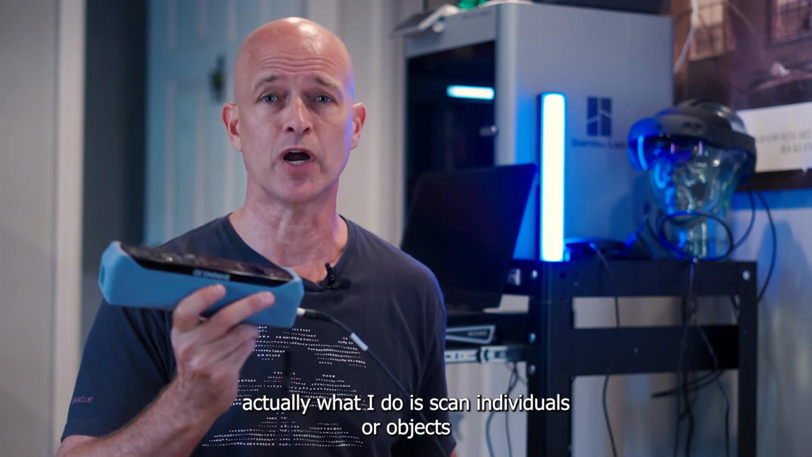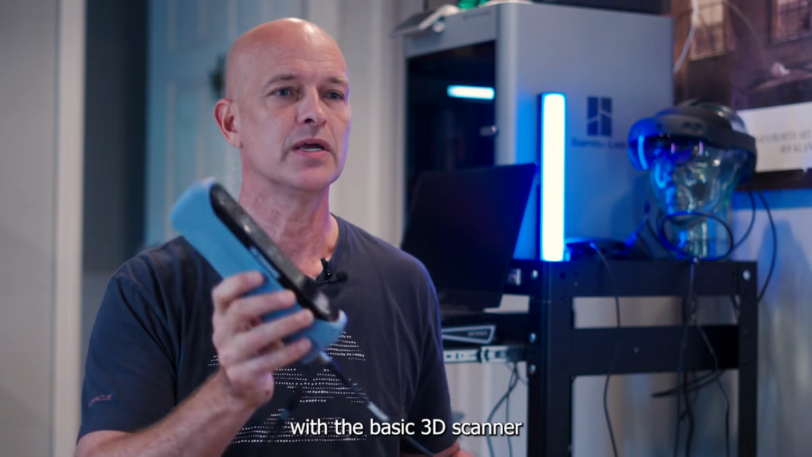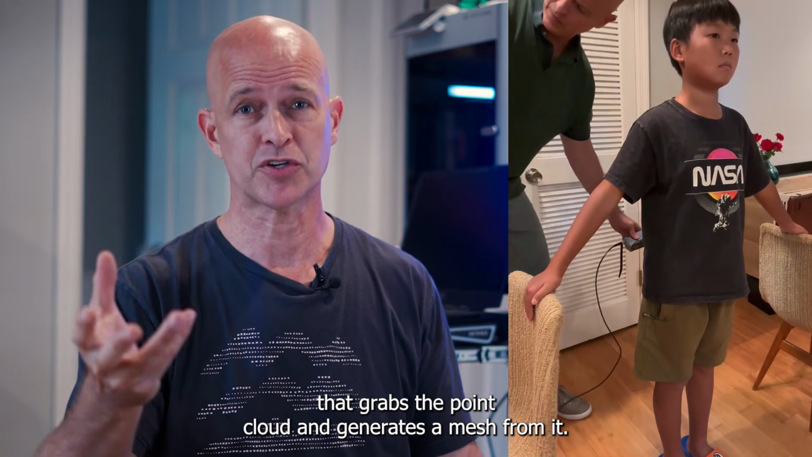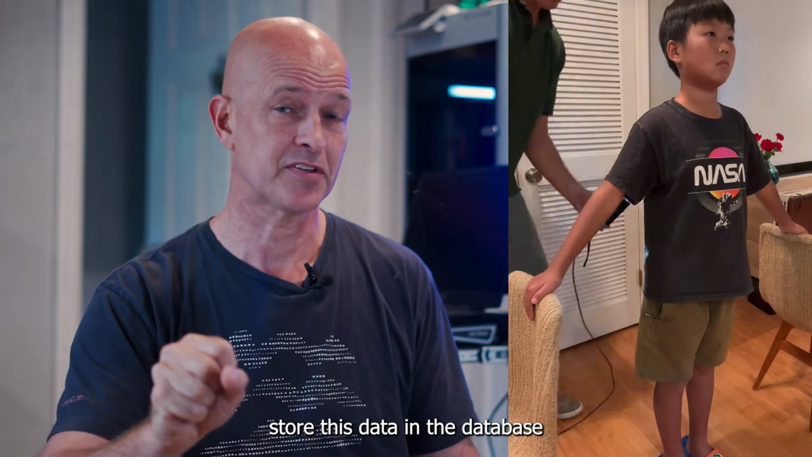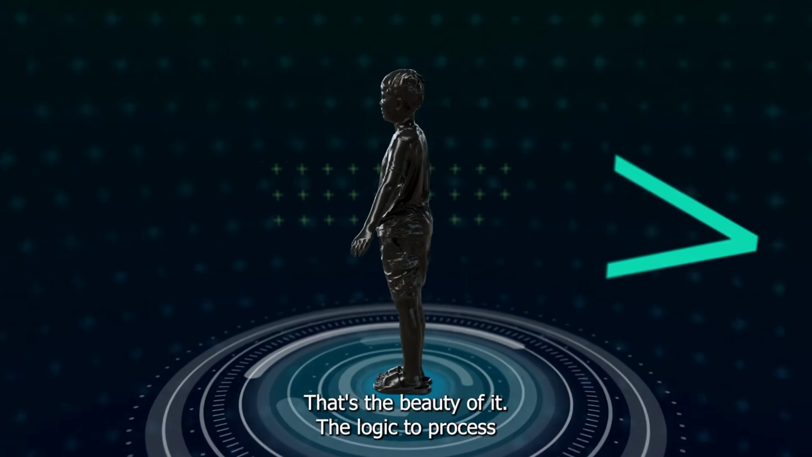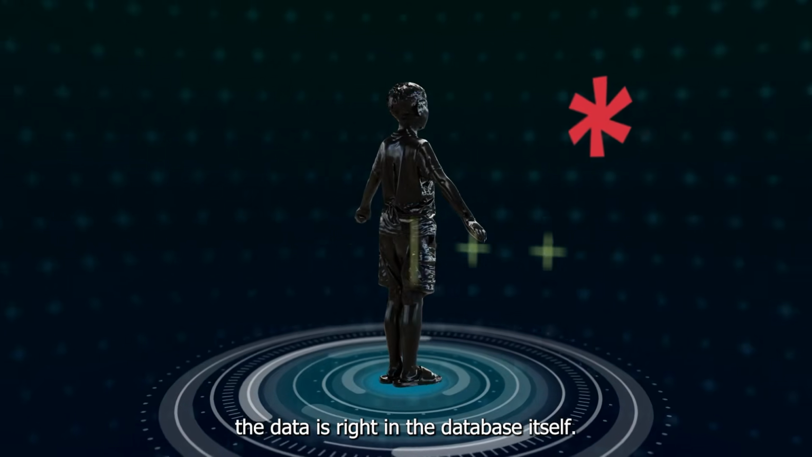scan individuals or objects with the basic 3D scanner that grabs the point cloud and generates a mesh from it. So we have this data. We can now store this data in the database and analyze it right in the database. That's the beauty of it, is the logic to process the data is right in the database itself.